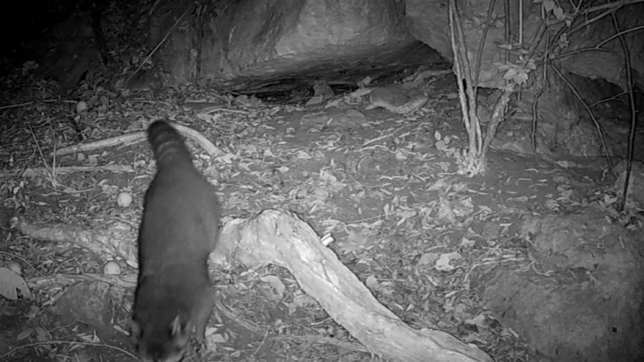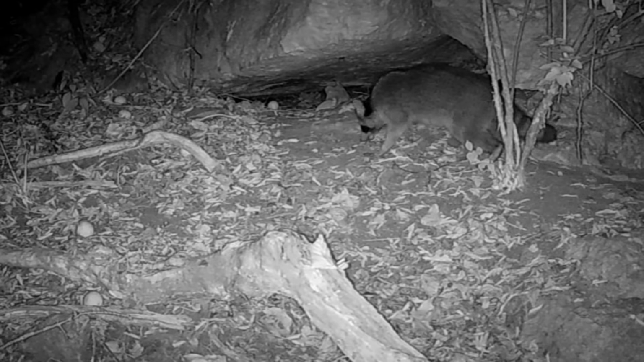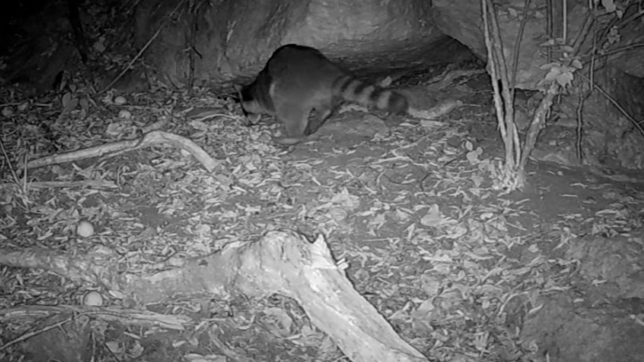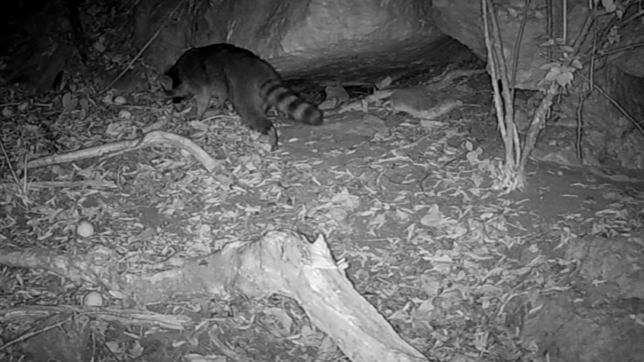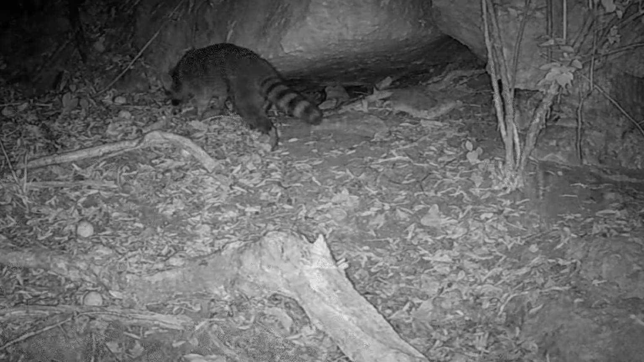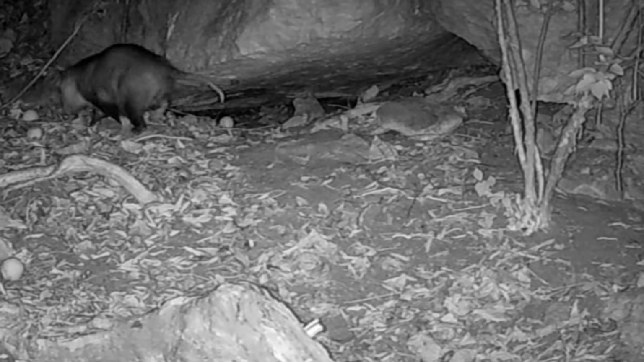And there's old Rocky moving through in a hurry. And there's that hurt coon again. I hope it gets better. It better watch out for them coyotes. If it can't climb a tree, it's in trouble. And there's old Chubby coming through, moving on.